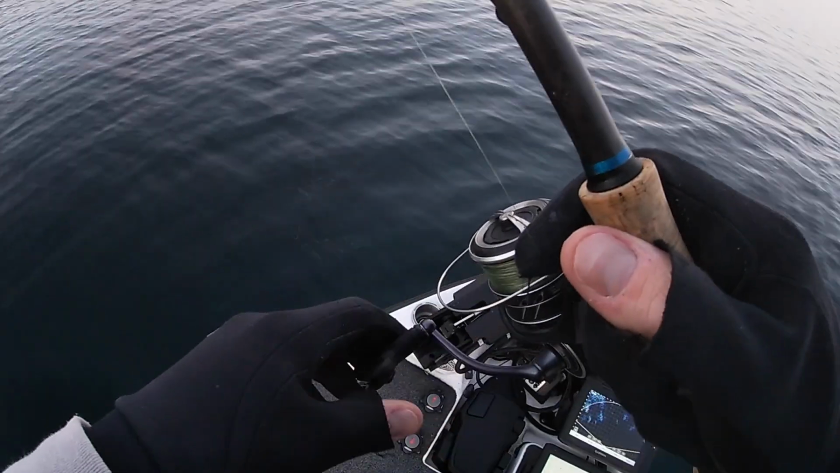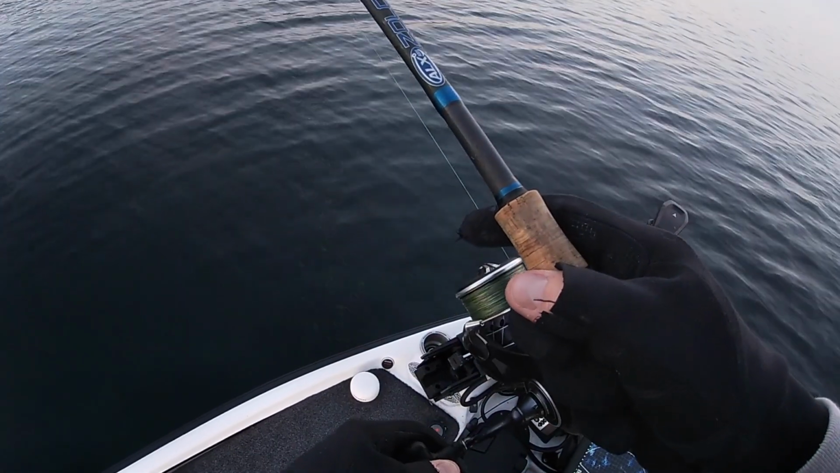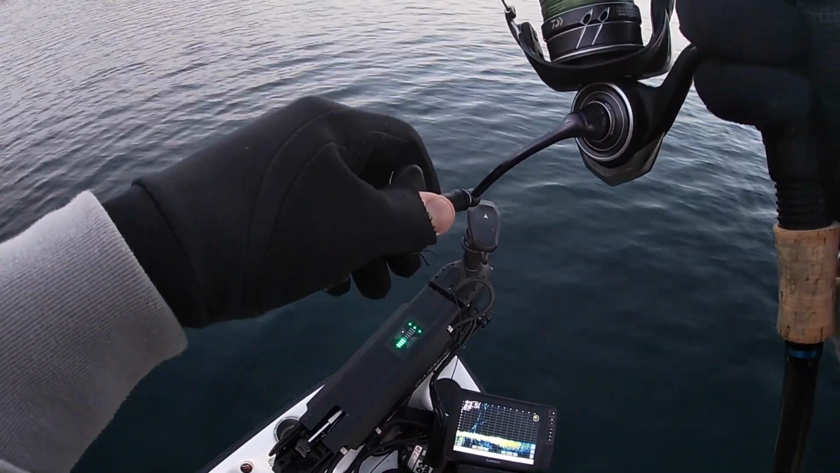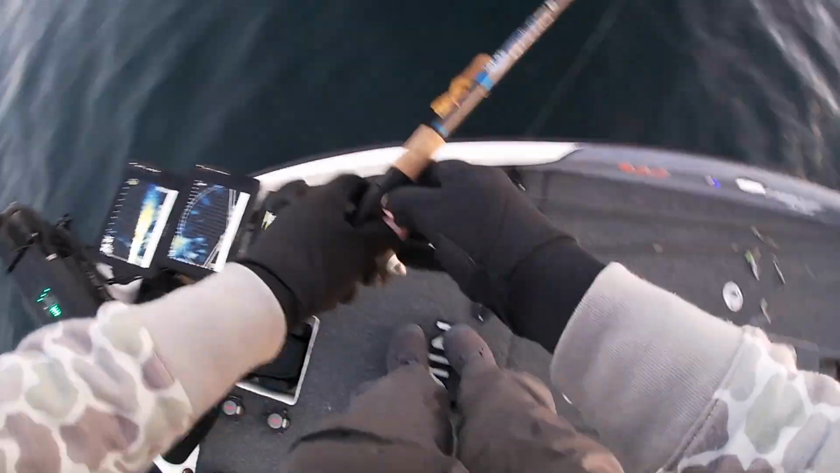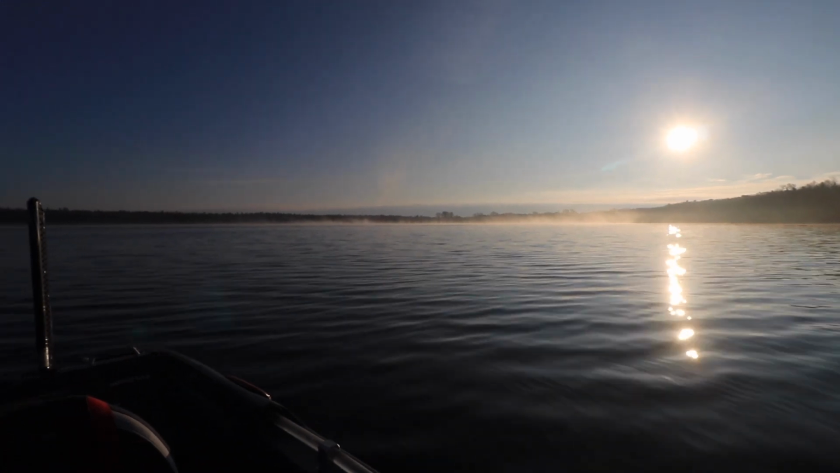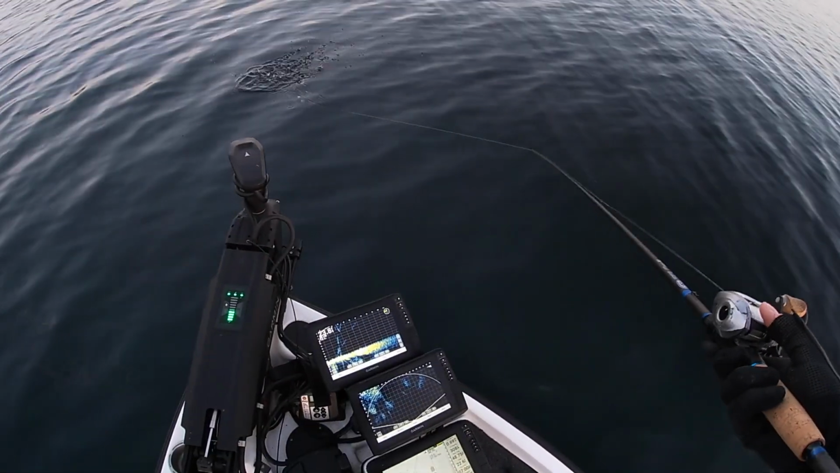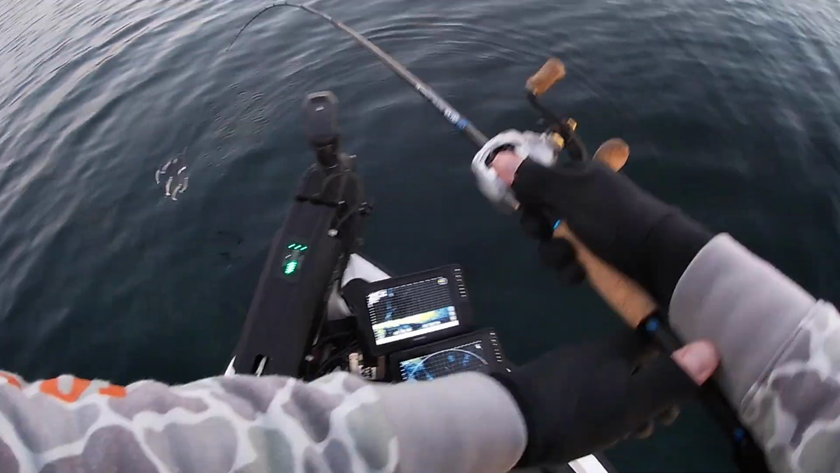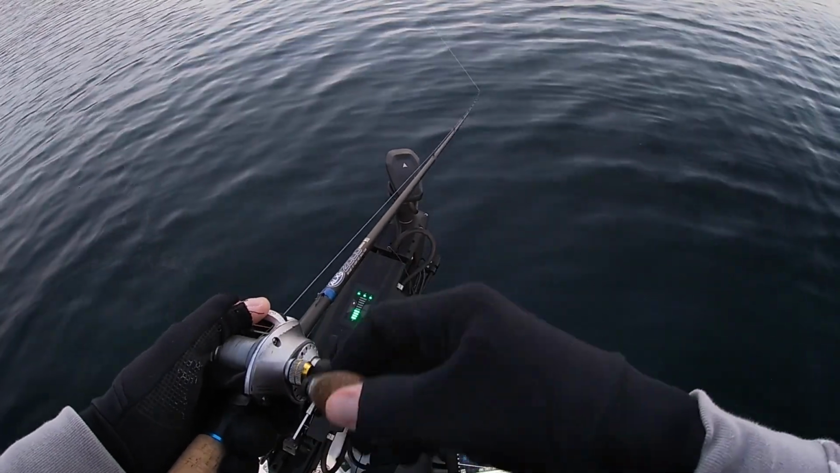Oh, hard to tell if that was a fish or a rock. I'll get into my setups and everything that I'm throwing here in a bit, but let's get a couple in the boat first. Oh, that was a fish for sure. Yeah, sunrise. Gosh, that's why I love getting out here, man. That swim bait that I just rigged is really crooked, but it looks a little bit dumber than the rest of them. It's just the target. You wanted it up just a little bit, not so close to the bottom.